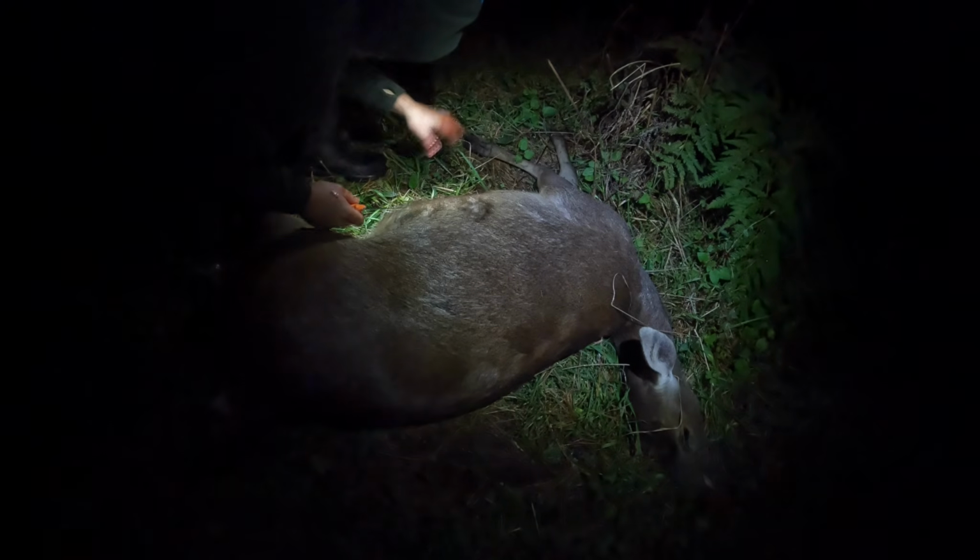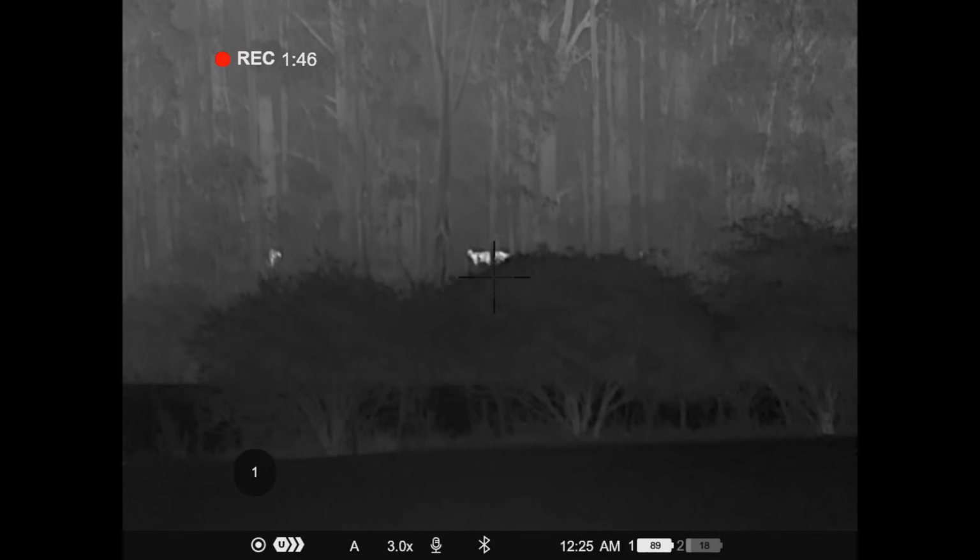With the night still young and a big mature stag still eluding us, we kept searching for a few more hours, passing up some smaller looking animals before checking one last spot where we could see what looked like a much bigger animal.